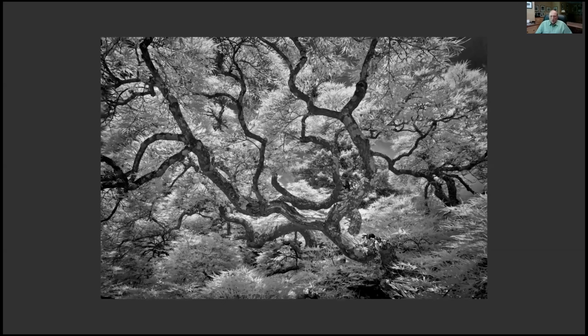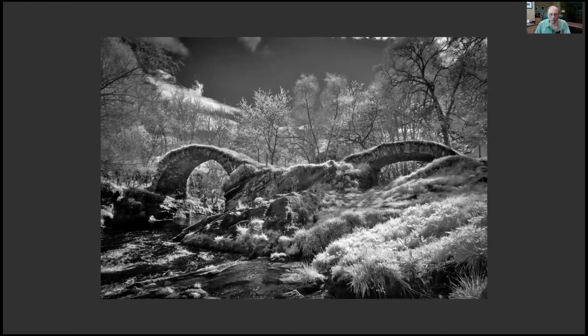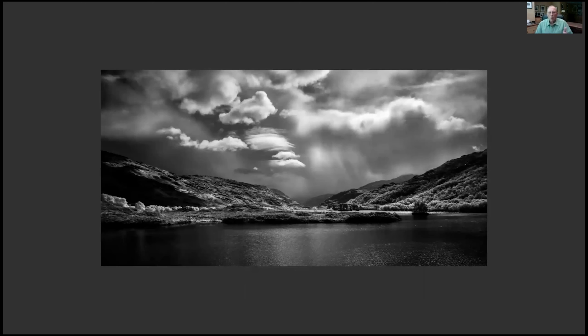And this is a tree on the Biltmore estate, a Japanese maple that's close inside. And this again is on a sunny day. This picture would not work at all if it was a cloudy day and you didn't have all this foliage lit up. Here, again, this is in Scotland. This looks certainly more infrared. That's also in Scotland. Now, this one, John, boy, that's beautiful, John.